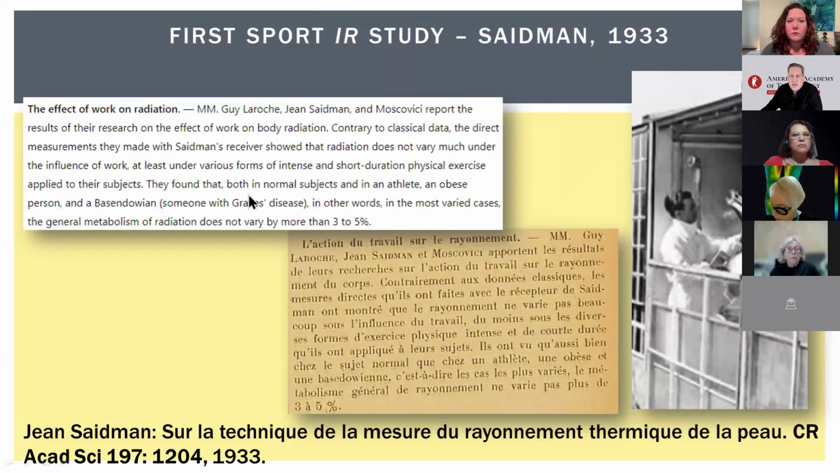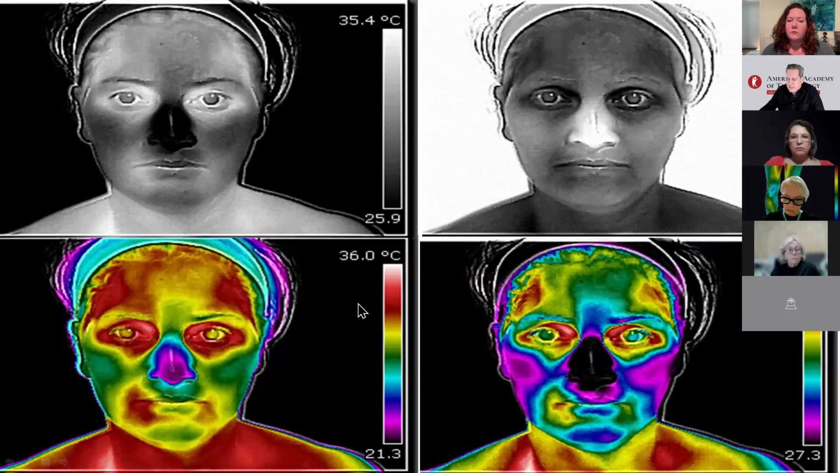science. In 1933, Jean Seidman conducted one of the first studies on the effect of physical work on body radiation. So it's the first sport infrared study in 1933. Their findings show that radiation barely changes even during intense exercise. They tested athletes, an obese person, and someone with Graves' disease, and found only a 3 to 5% variation in the radiation metabolism. This was a pioneering step in using infrared radiation to study the body during exercise.